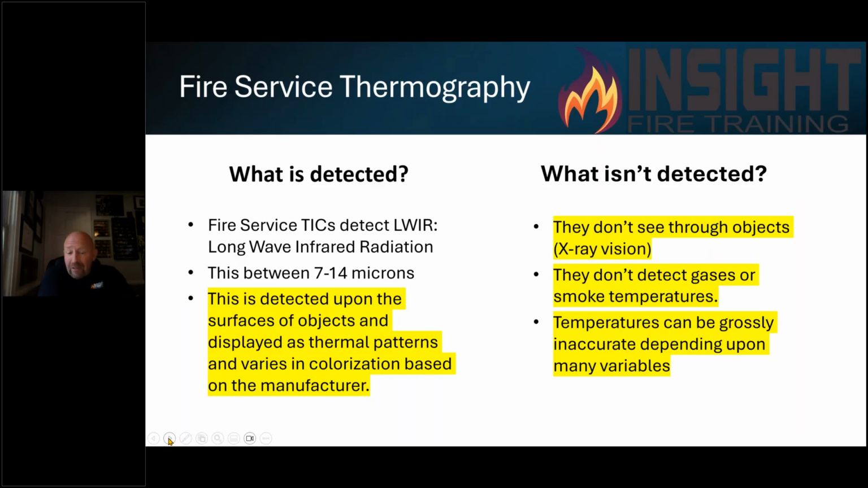And they don't detect gases or smoke temperatures. Smoke is not necessarily a gas and has particulate in it. There's a lot of argument in the scientific community about cameras being able to detect it. It may detect certain parts of it, but until someone gives me an accurate research paper that shows me that it detects 100% of those particulate aggregates and aerosols in it, I'm not going to teach firefighters to use it to measure smoke, because I can show you smoke that's much hotter than the surfaces using an optical gas imaging camera and thermocouples, and the camera can be way off. And as I said, temperatures can be grossly inaccurate depending on many variables that we cannot control.